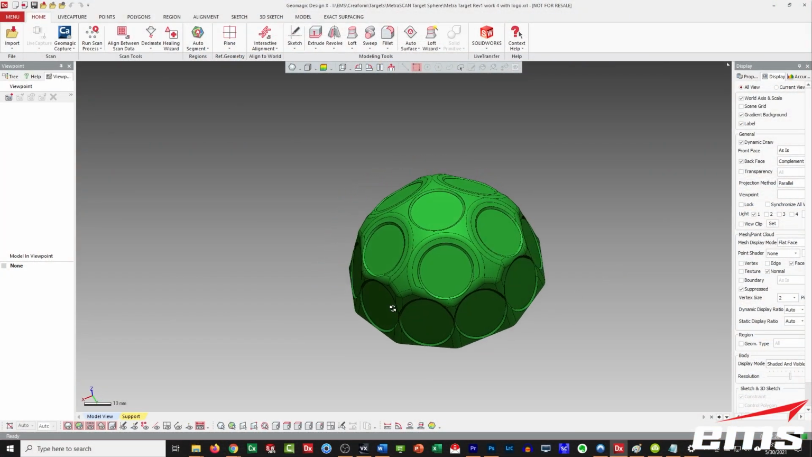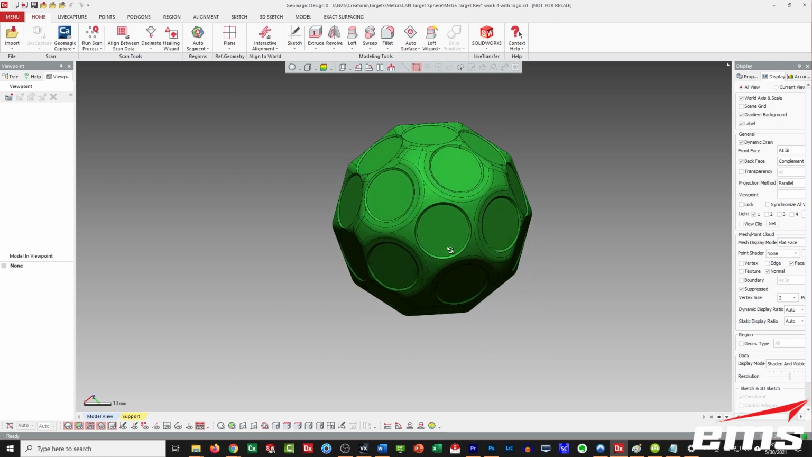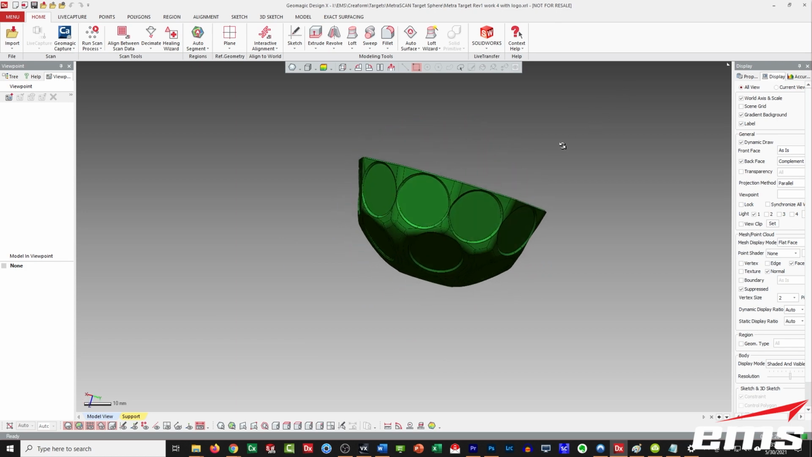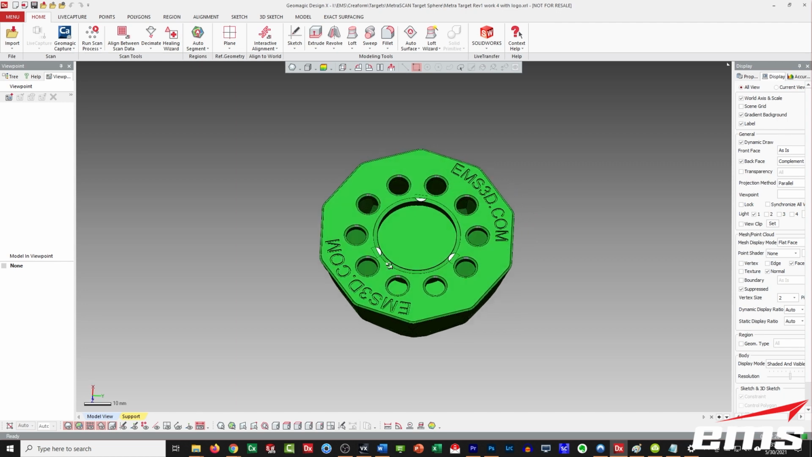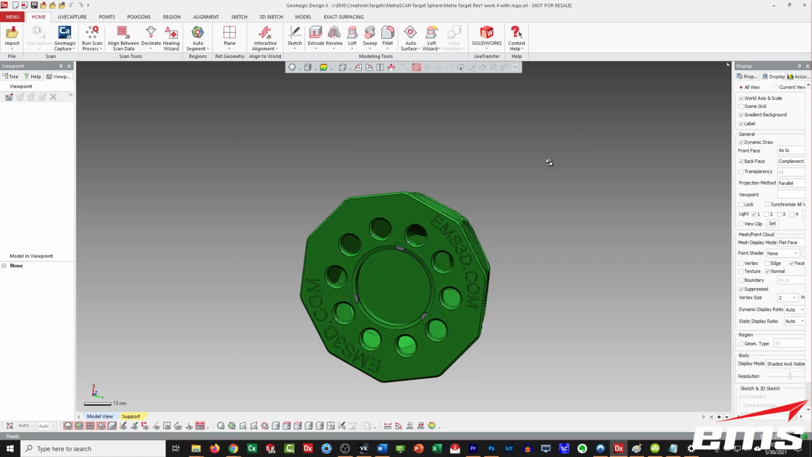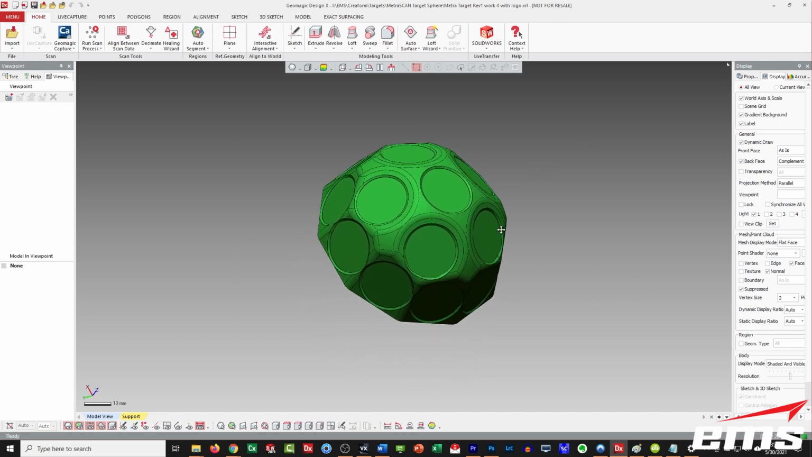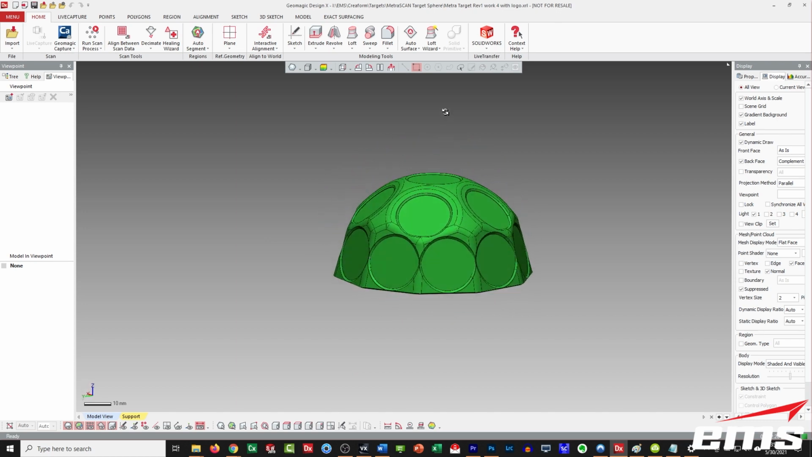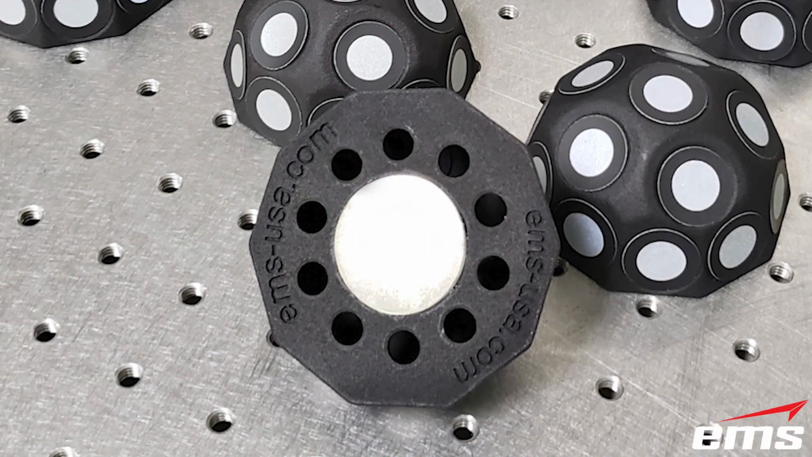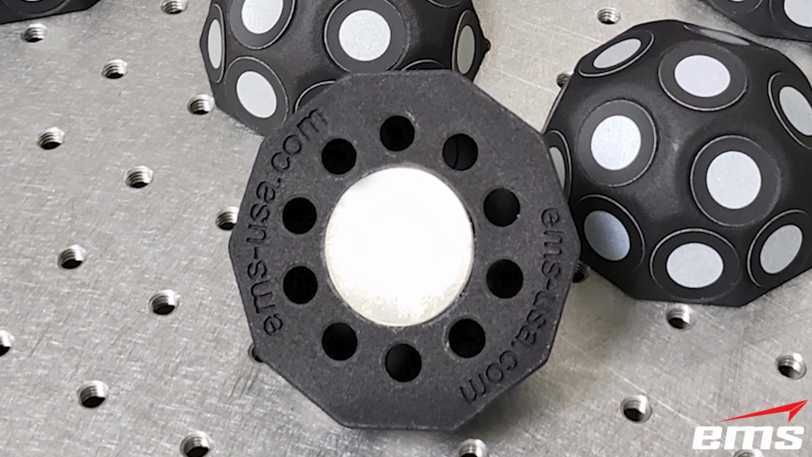So you can actually download this file. In the description below is a link to download the file, and there's two versions. There's one for the HandySCAN system, and then there's one for the HandySCAN and the GoSCAN, because those scanners use two different size targets. So the HandySCAN and GoSCAN use a smaller target. So you can download a file that has both in them. You can 3D print them out. We glue magnets in ours, real strong magnets. There's a recess in the bottom of it, and you can stick a magnet in there.